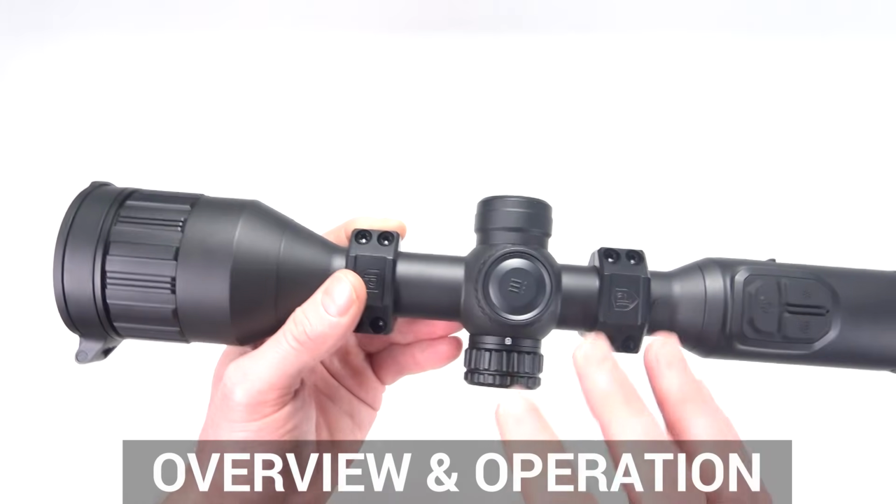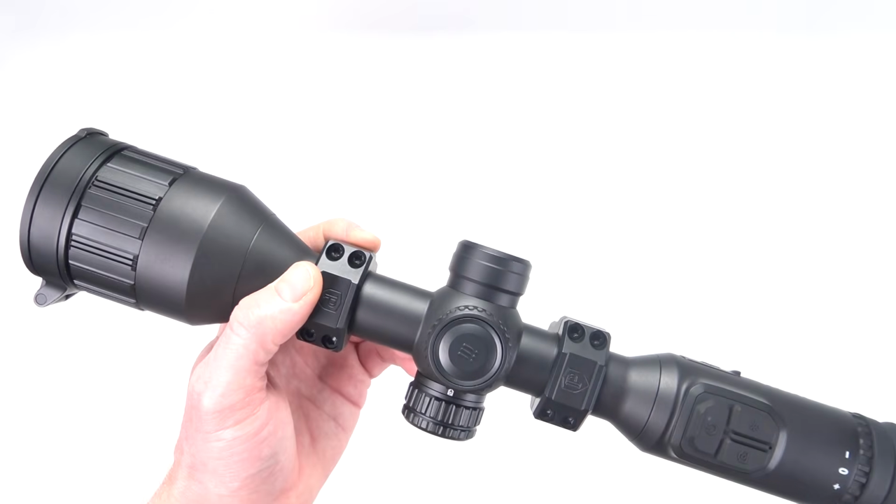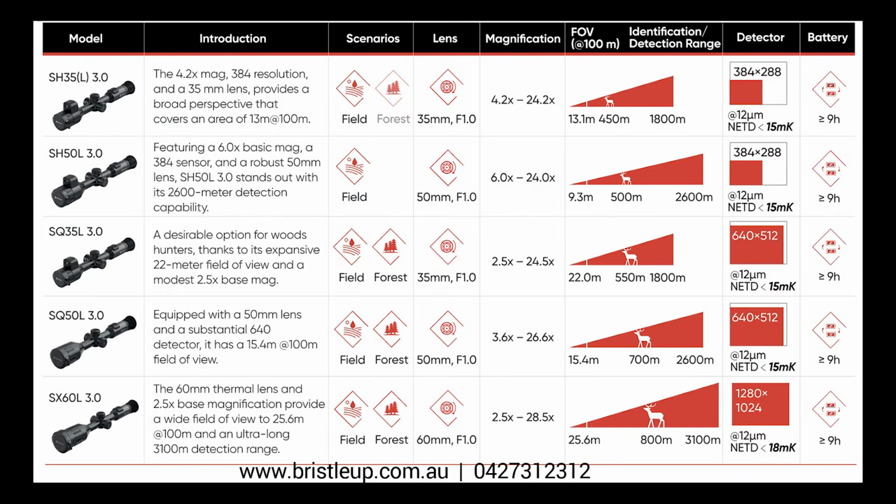Now today we are reviewing the SQ50L version 3, but there are 6 models in total to be released. You can see the specs for all of these over on our website. There is a model to suit everyone's needs and different budgets as well.